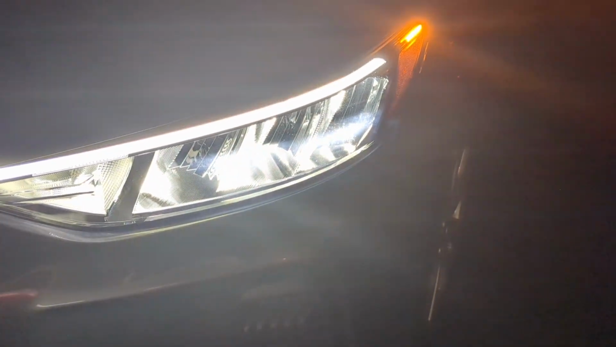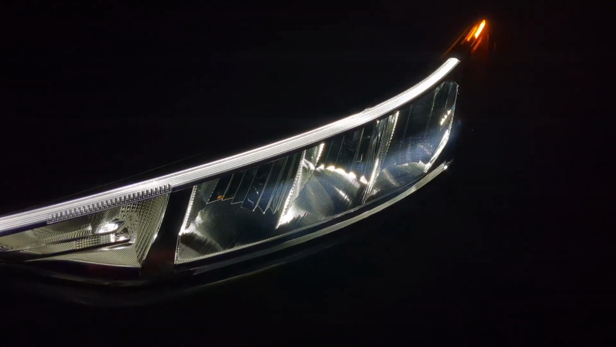Okay, now we're switched to low beam, and we can see that this is a multi-reflector headlight system. You can see that is the reflector. There are two reflectors on for low beam. That inner reflector there is the high beam. When we switch to high beam, you're going to be able to see that one active.